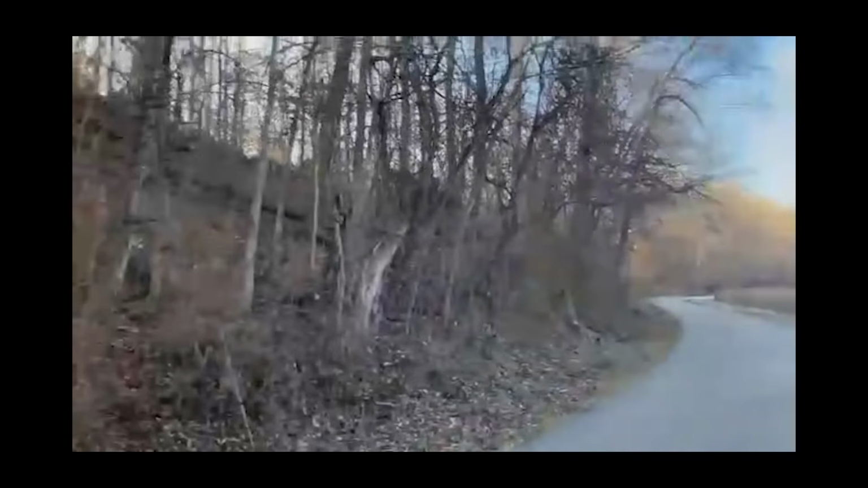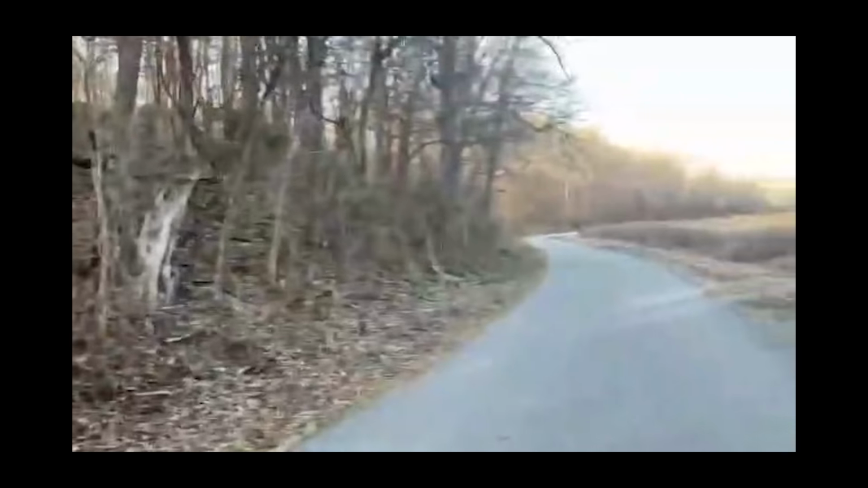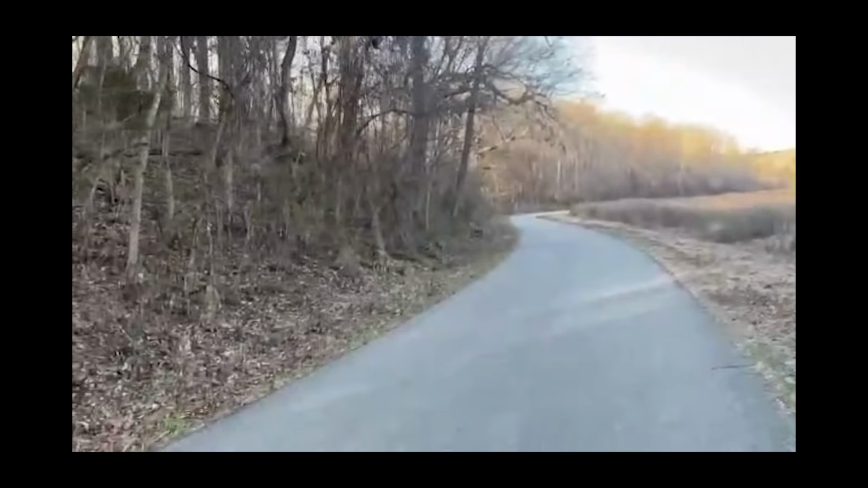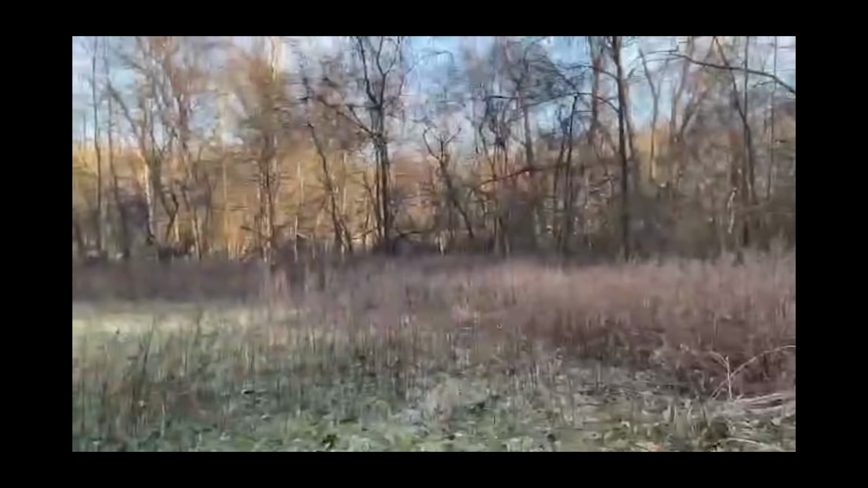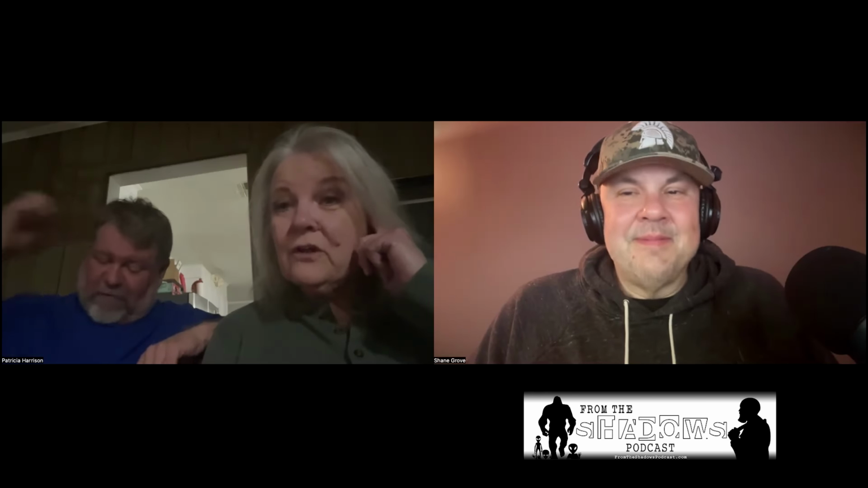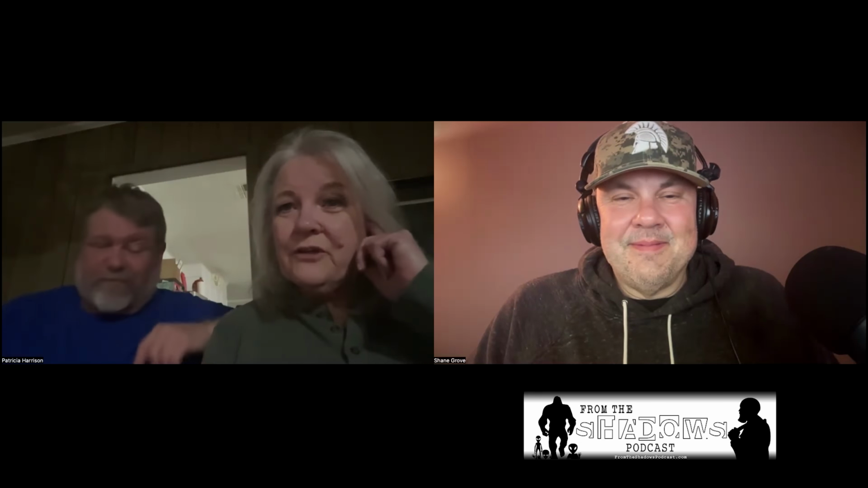Remember that this hilltop was right up here from us as well. I believe we may have been right about here. We were in a campground that has known experiences. Several experiences, and we had friends there that were having experiences, and we had an experience there too.